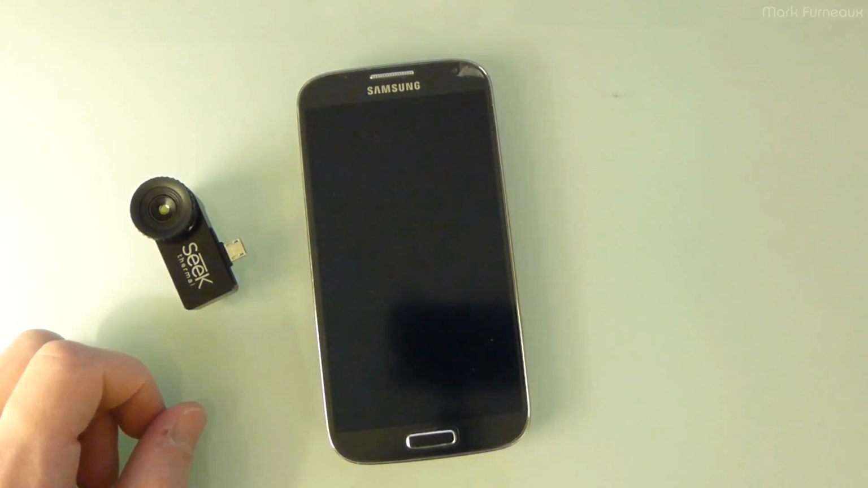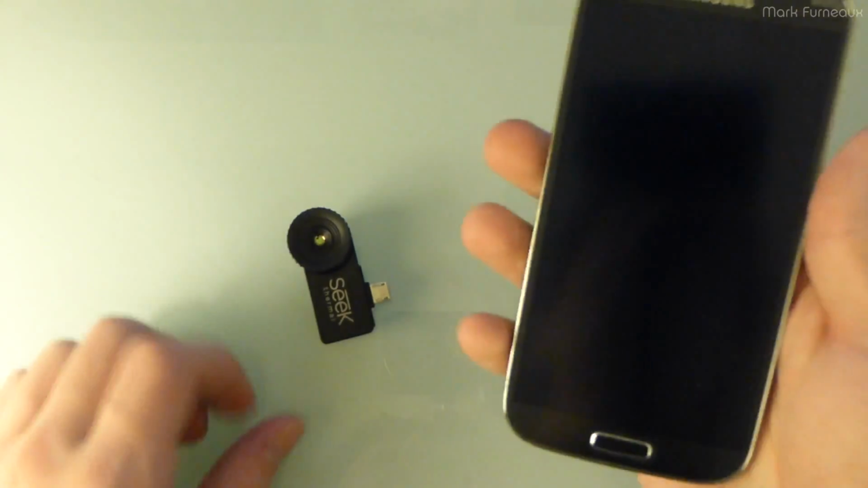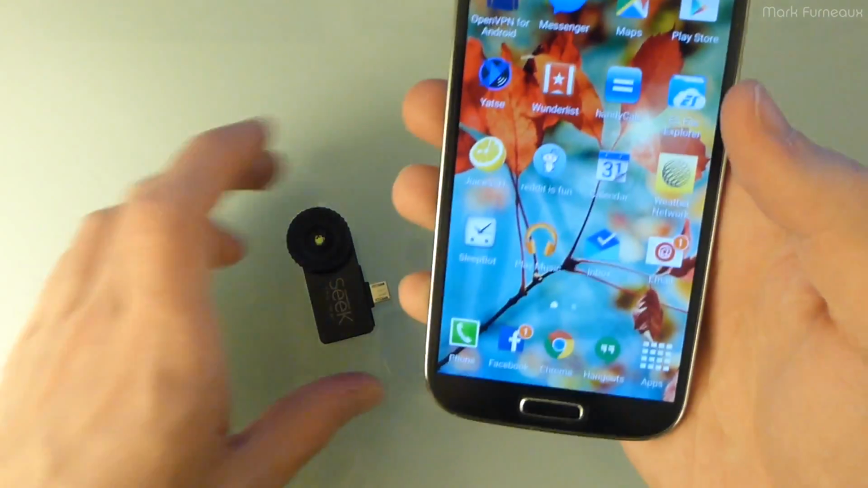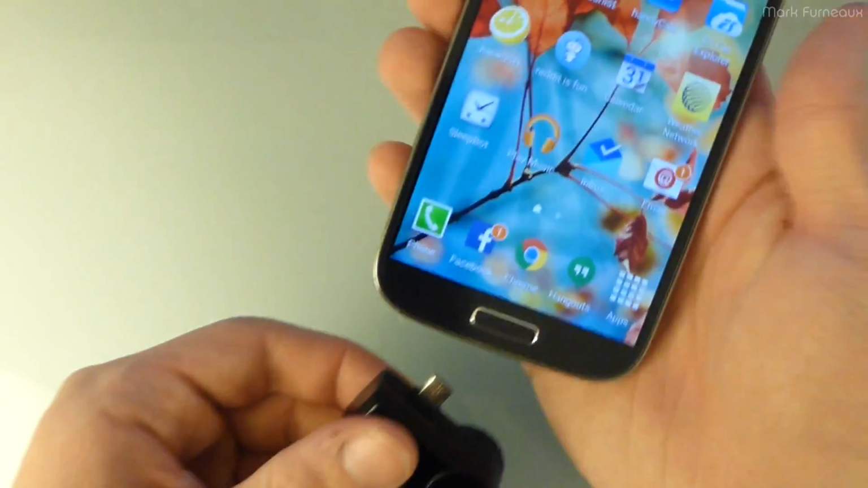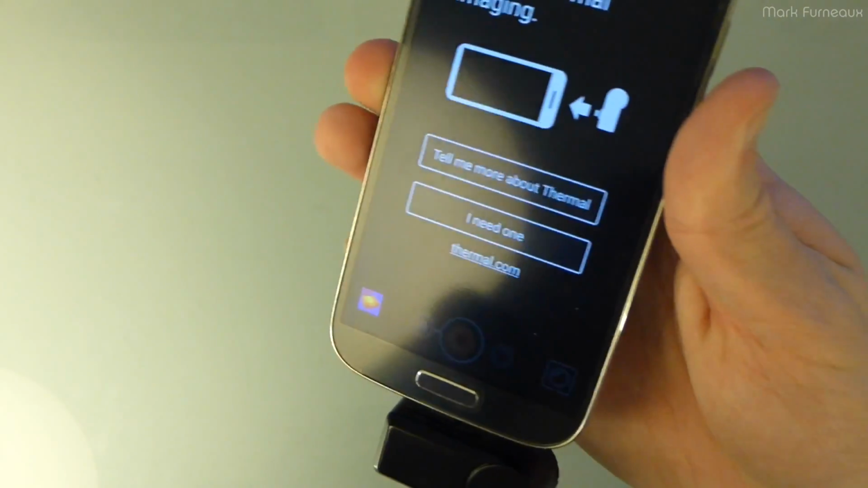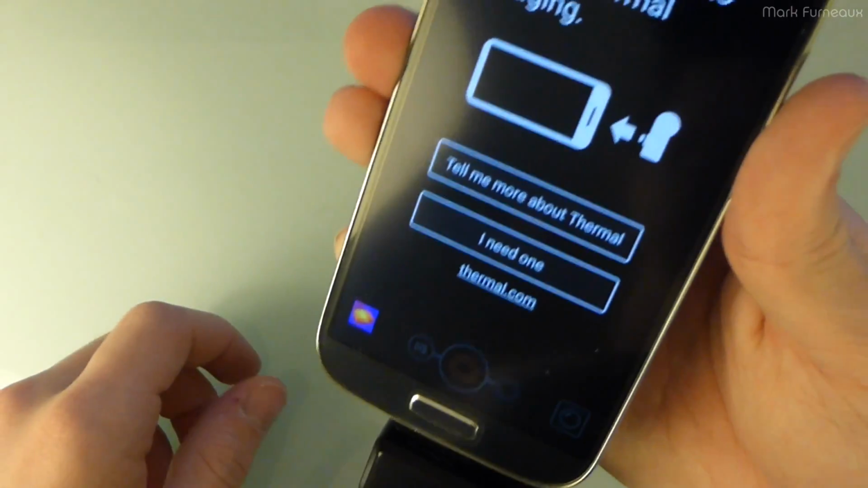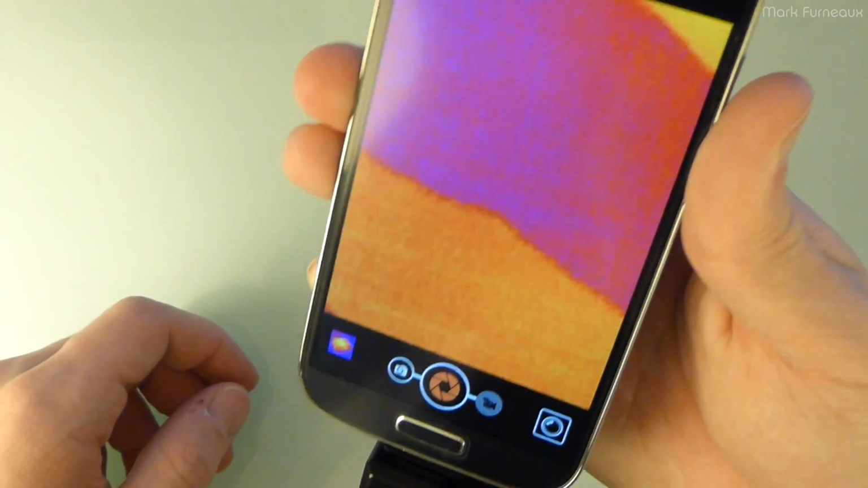So I'll show you what it looks like on this phone, just because. I have a bunch of sample videos and sample stills and stuff, which I will inset. You can set it up so that Android will automatically open the app, but you have to always give it permission every time it starts. And you'll hear